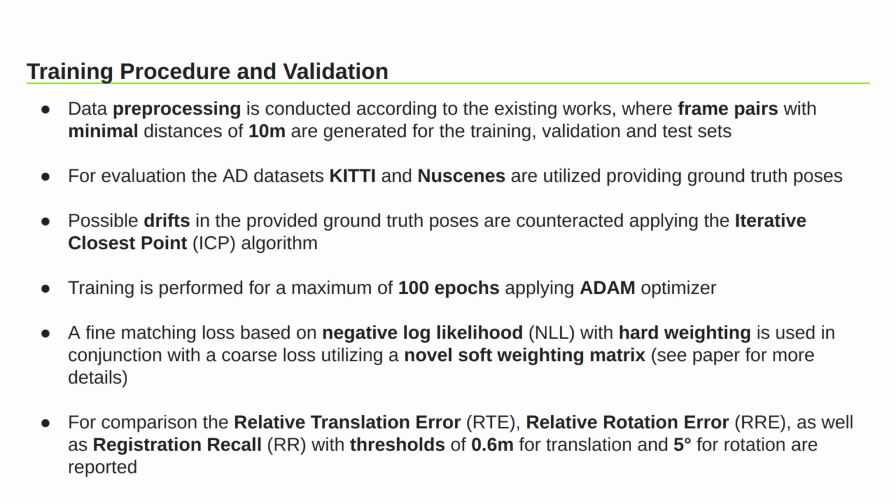We follow the same data preprocessing as conducted by the compared state-of-the-art methods, where frame pairs are selected which are at least 10 meters apart. We use the two autonomous driving datasets KITTI and nuScenes for performance validation, since they provide ground truth poses for the respective LiDAR point clouds. Again, according to the previous methods, ICP is applied on the ground truth poses to counteract possible drifts. Here we want to note that no ICP refinement is ever performed on any of the predicted poses by our network in any of the experiments.